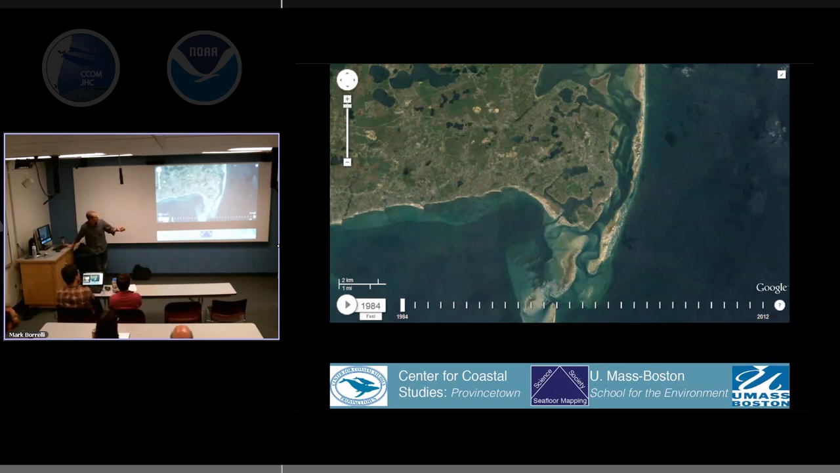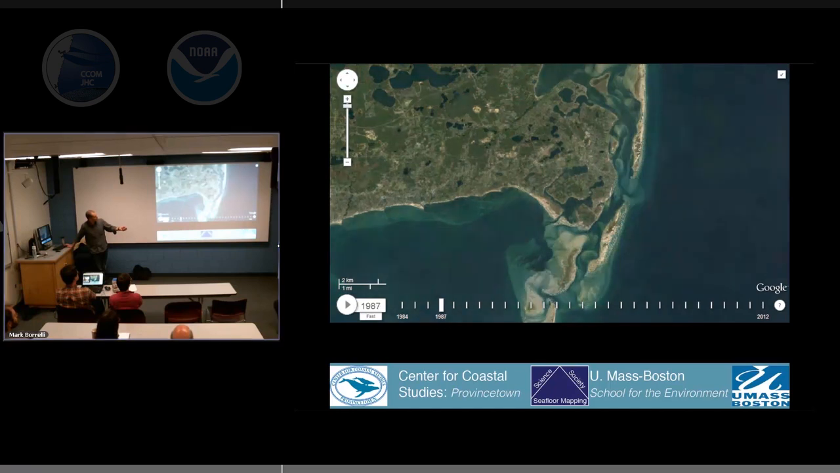So this is 1984. This is time.com. It's really cool. They have all these images and they sort of melt together. But this is 1984, and you'll see an inlet form right here in 1987. And you can just keep an eye, look at the whole thing. But keep an eye on this little feature right in here as we go forward.